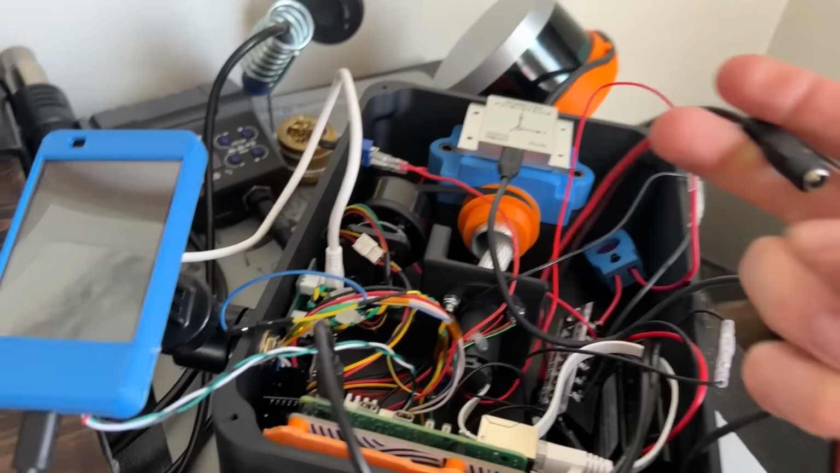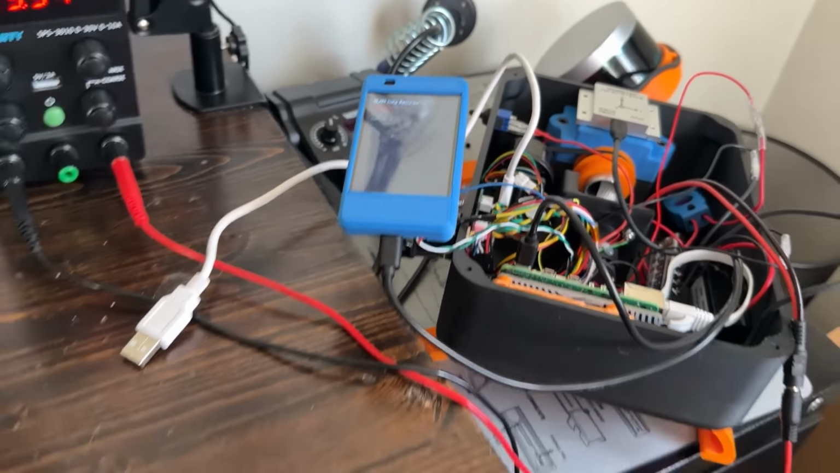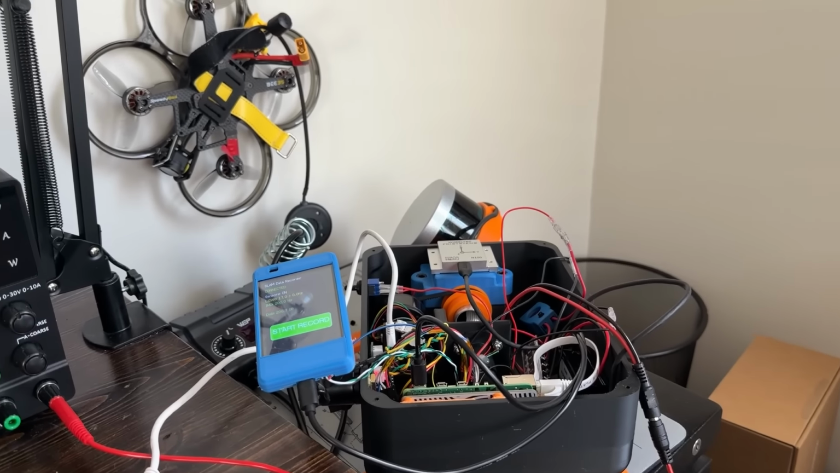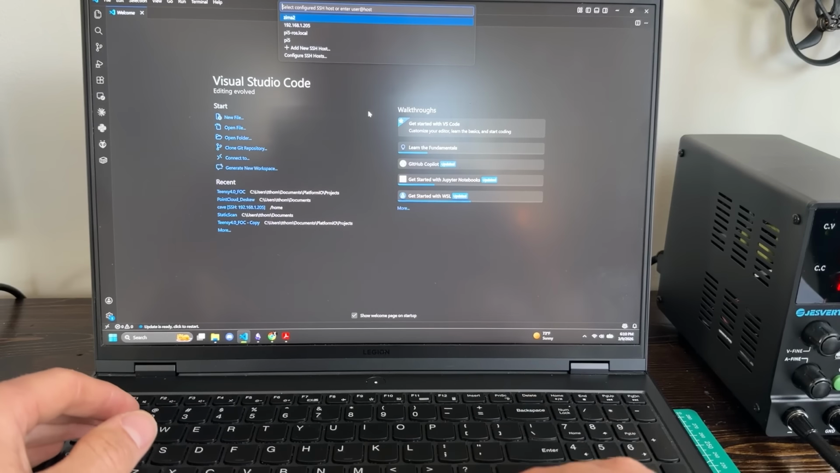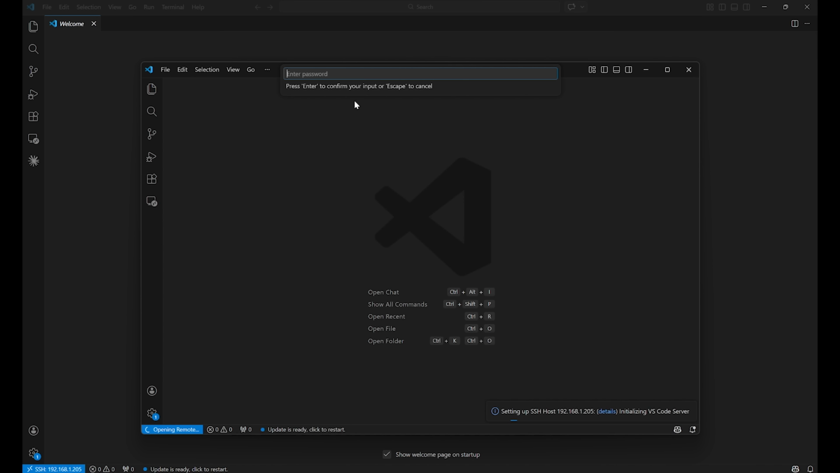Plugged up to the power supply, everything will boot back up. Takes about a minute or two for everything to initialize, and then we will get back in just a second. Everything's powered on and booted up. Next, we'll connect into the Pi 5 over SSH. Alright, so now we're going to log into the Pi 5 over SSH.